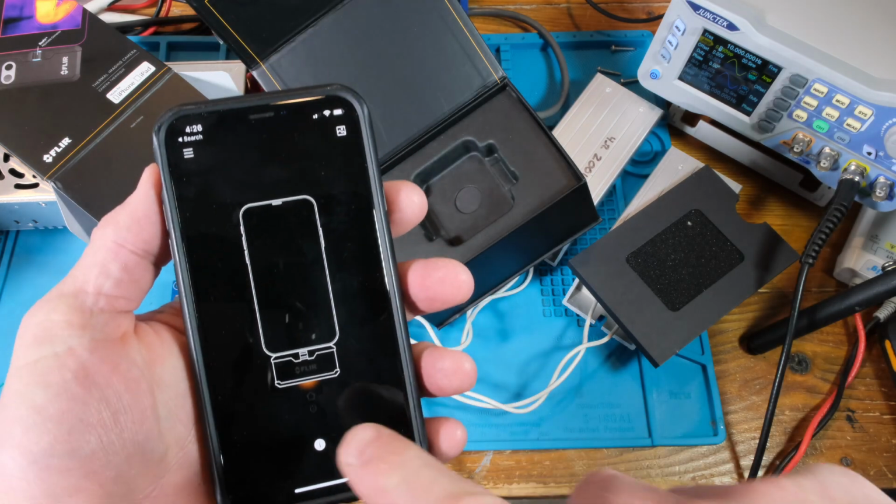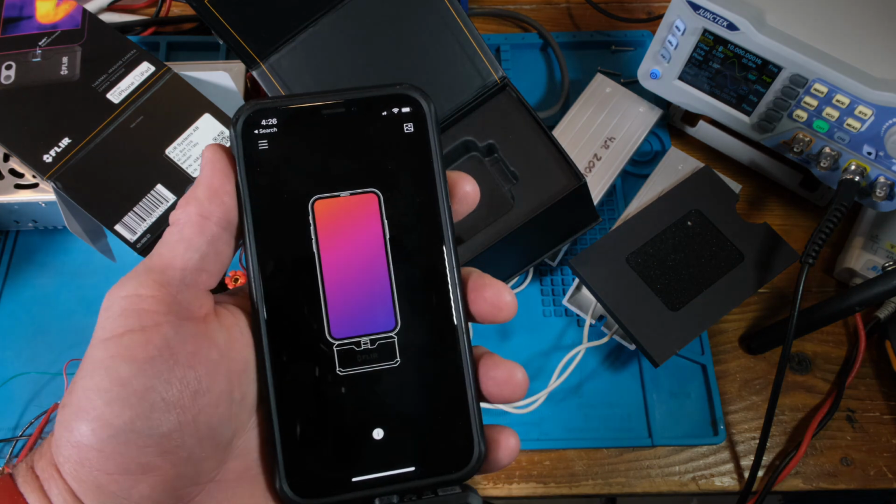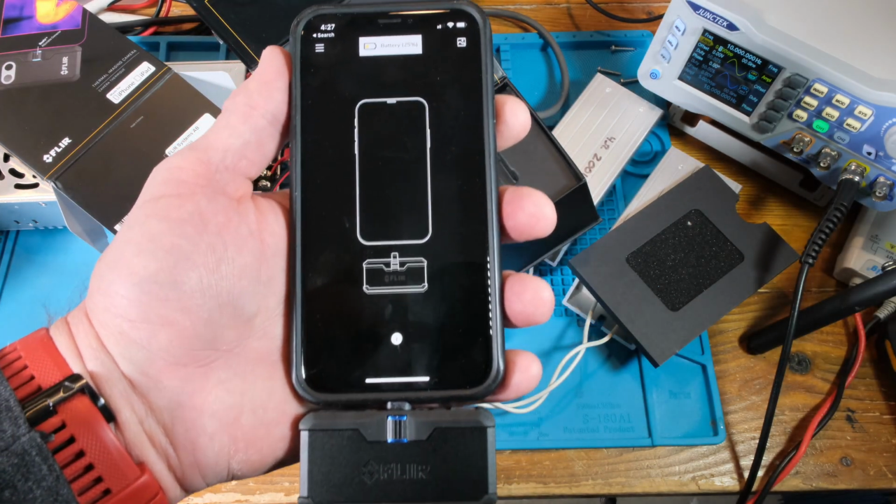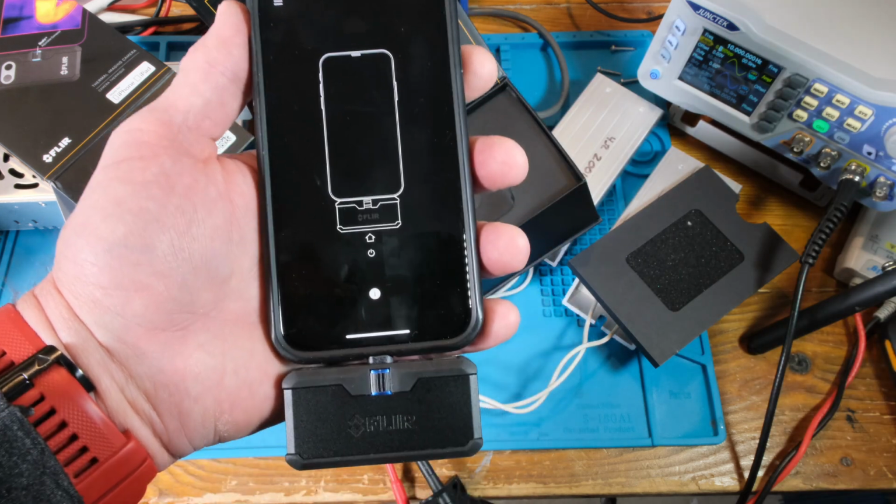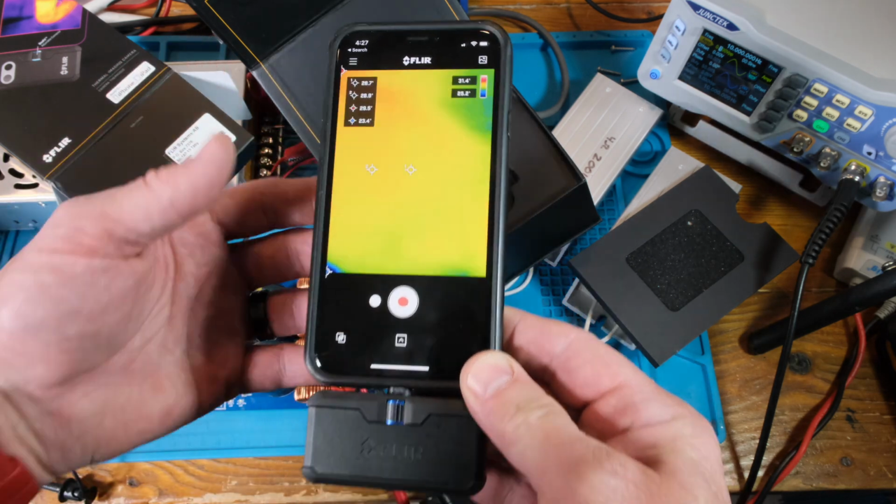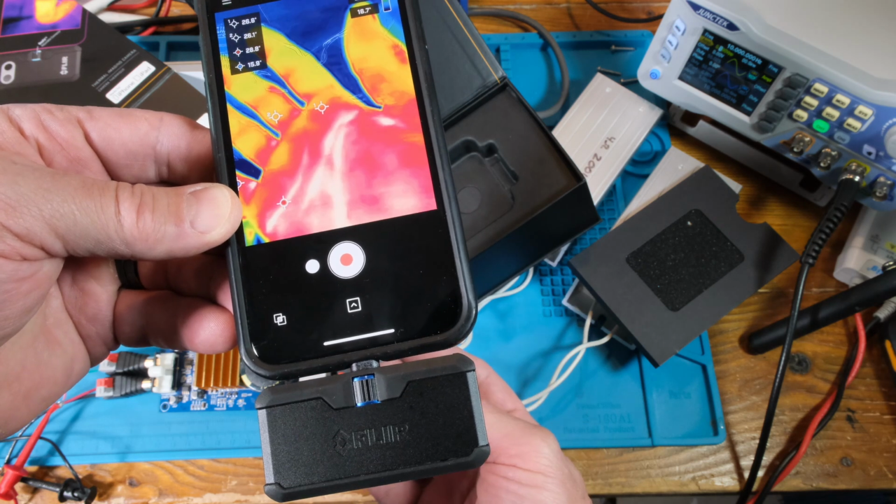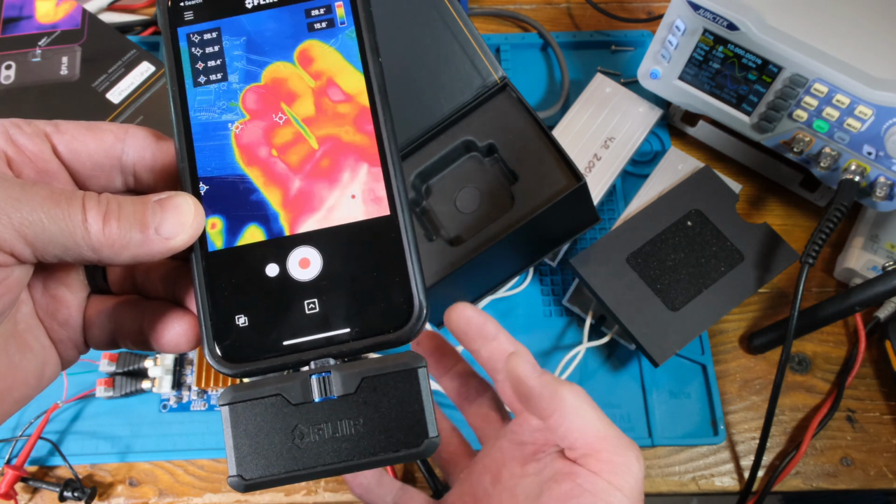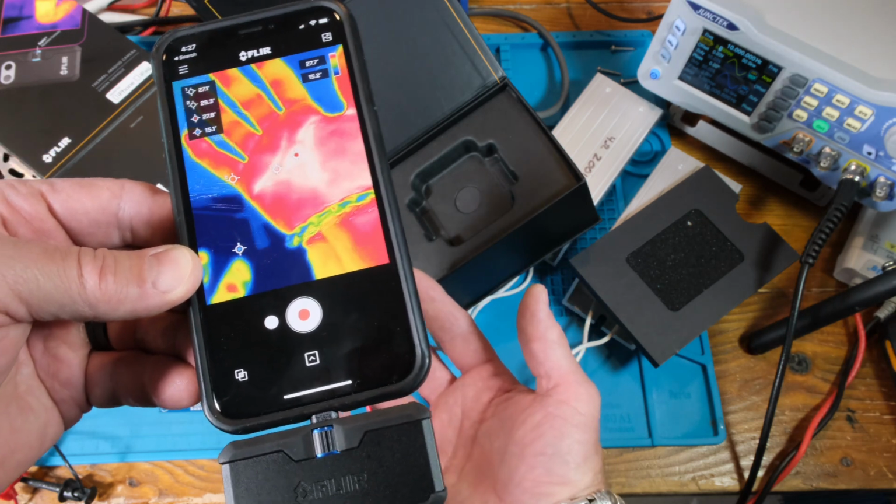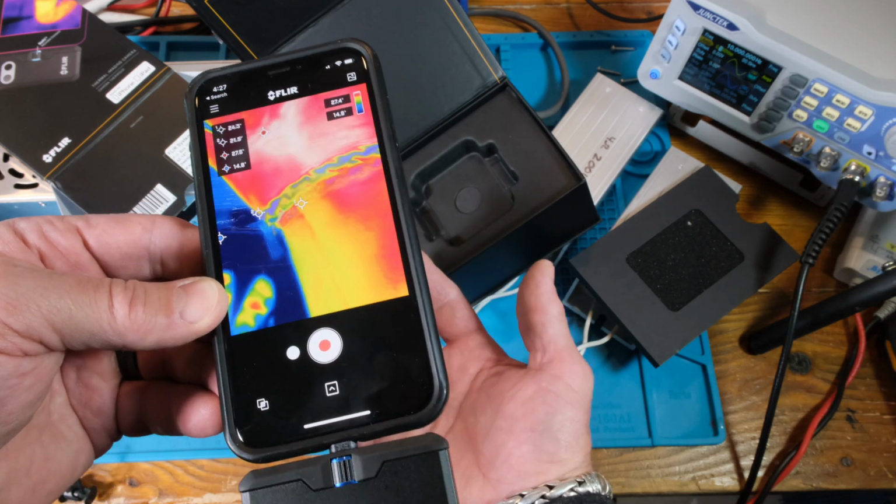All right, so I have the FLIR app running and it's waiting for me to connect it. I just want to connect it to show you how that app works. Looks like the battery needs to be charged. And there we go, there's our thermal camera. We got it on rainbow colors. So, pretty nice thermal camera, right? See, my bracelet is nice and cold.